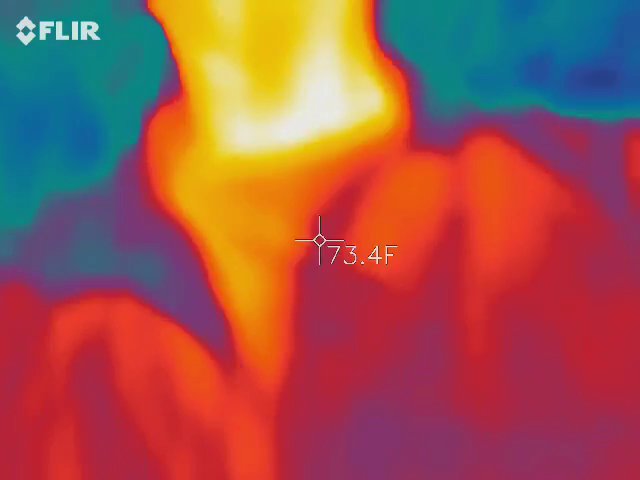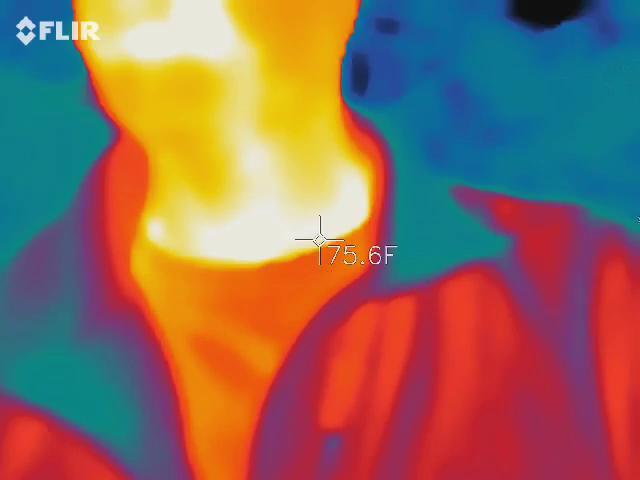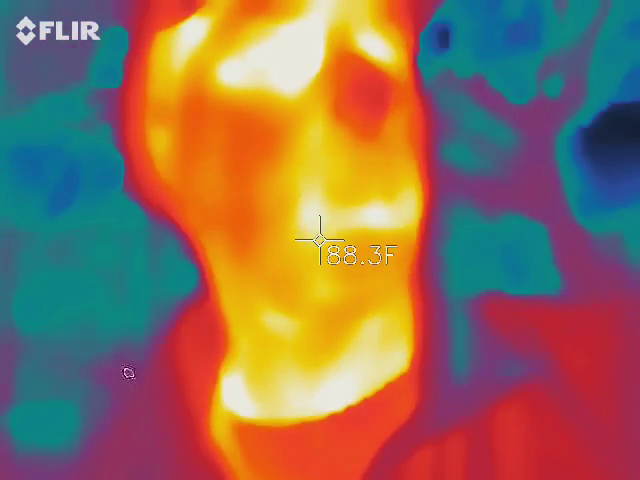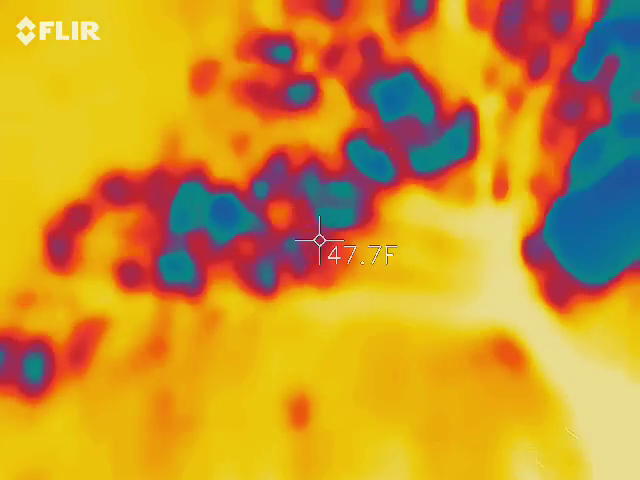So, with that being said, everything behind me is blue and black. That means that's colder than me. If you take me out of the picture, it's going to fluctuate based on whatever's inside the screen. So we're going to take me out and go up to the tree. See how everything now has some red, orange, and yellow in there? At least it should be. And then it fluctuates back.